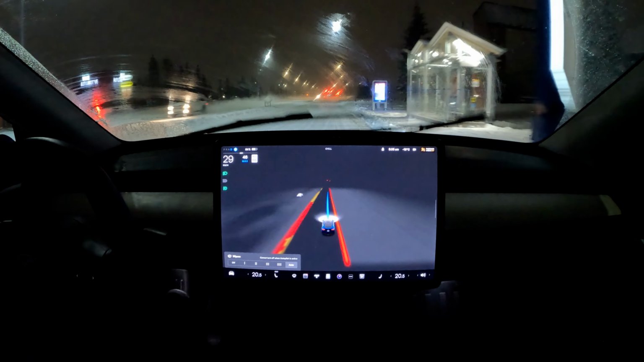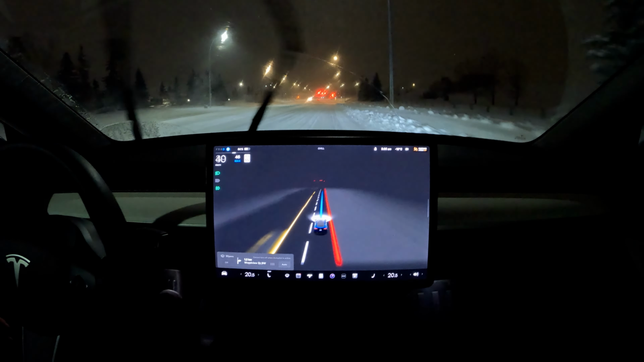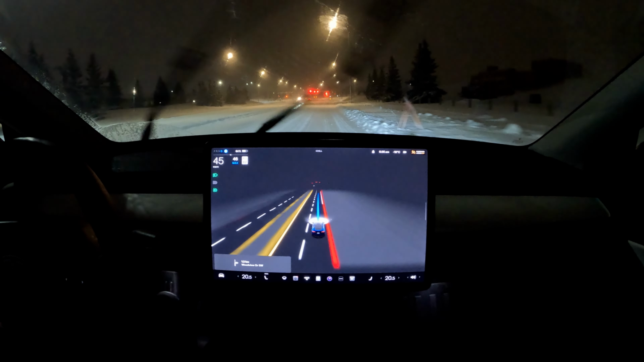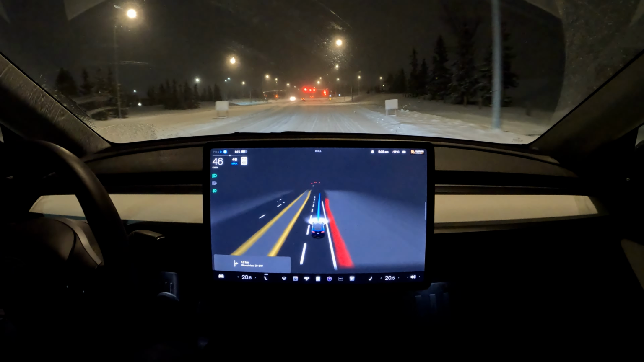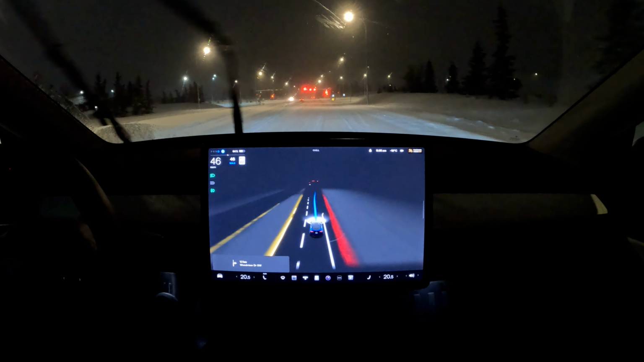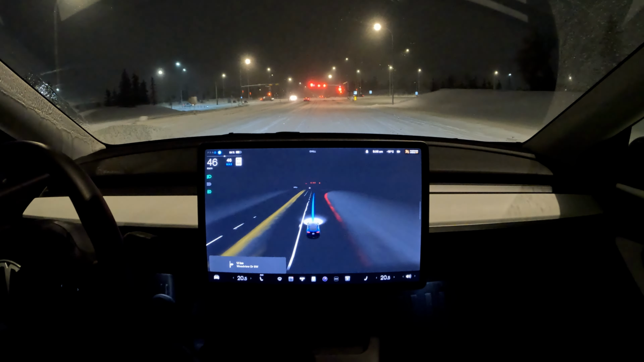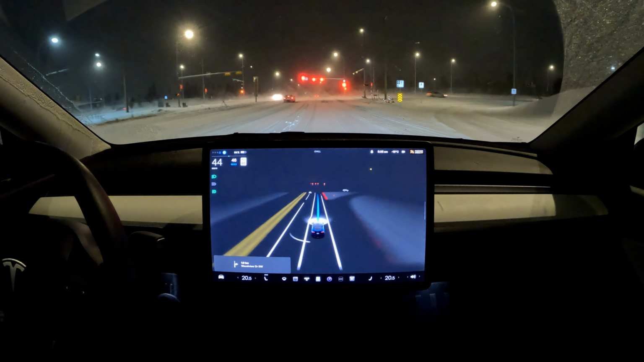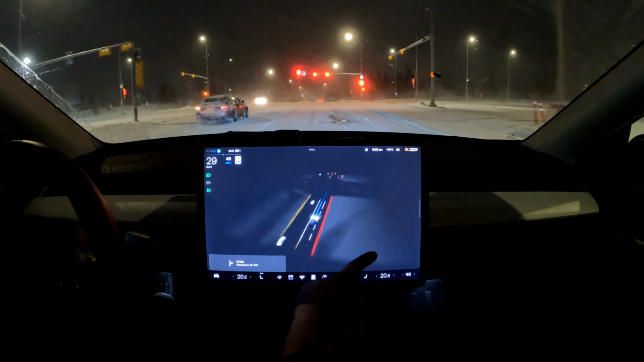I'm going to help it a little bit with the windshield. Clean that front camera a little bit. It does tend to get a little bit foggy. Let's see how it handles this traffic intersection over here. There is a car on our left, so a little bit cautious about that. There's a car right behind us. It is turning left, so we should be okay.